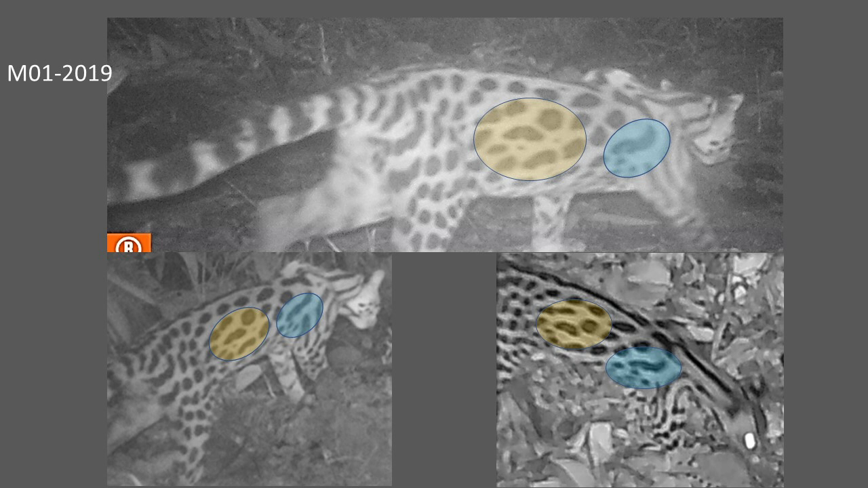If you look at the top image, the beige coloured oval, you can see there's a sort of mushroom pattern in the centre with a dot underneath, and you can see that bottom left. You can see it's slightly elongated because, of course, as the cat moves, the pattern naturally compresses or extends, so sometimes it's quite difficult. The bottom right, you can see it, but only just. Of course, the other thing is the images are not always crisp, clean, side-on images.